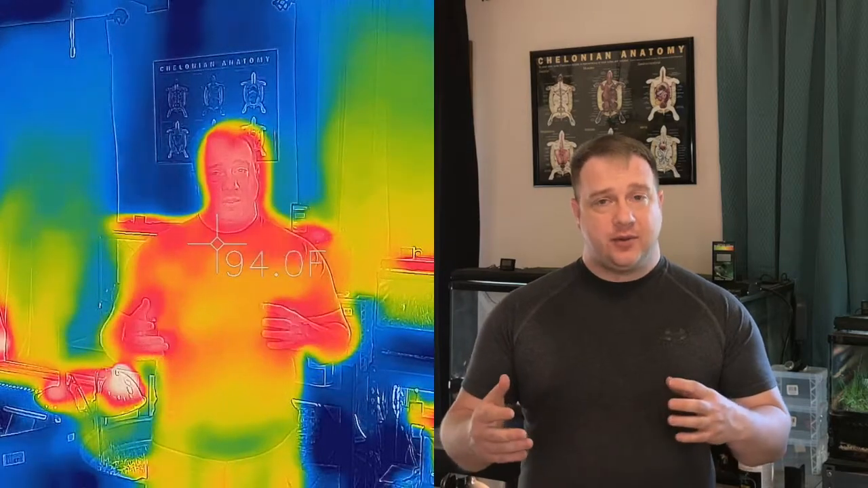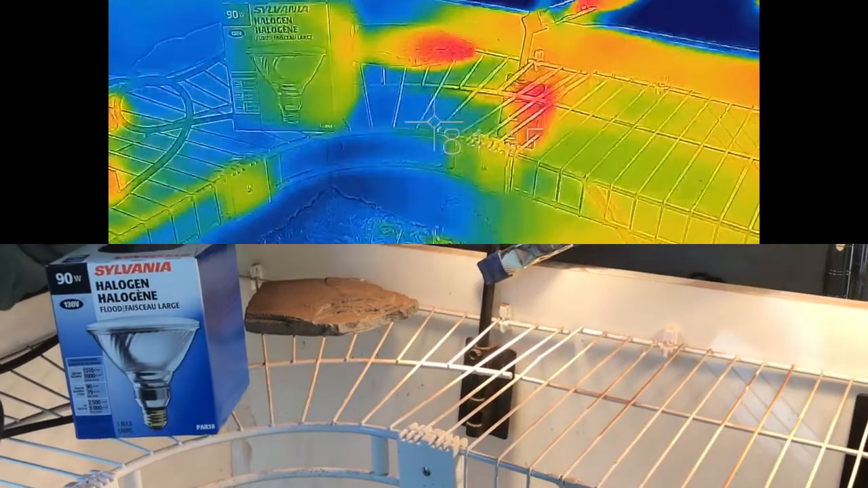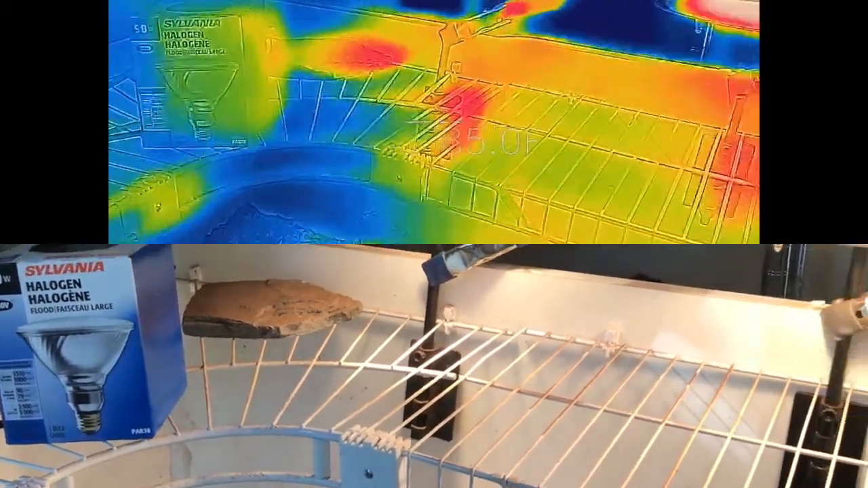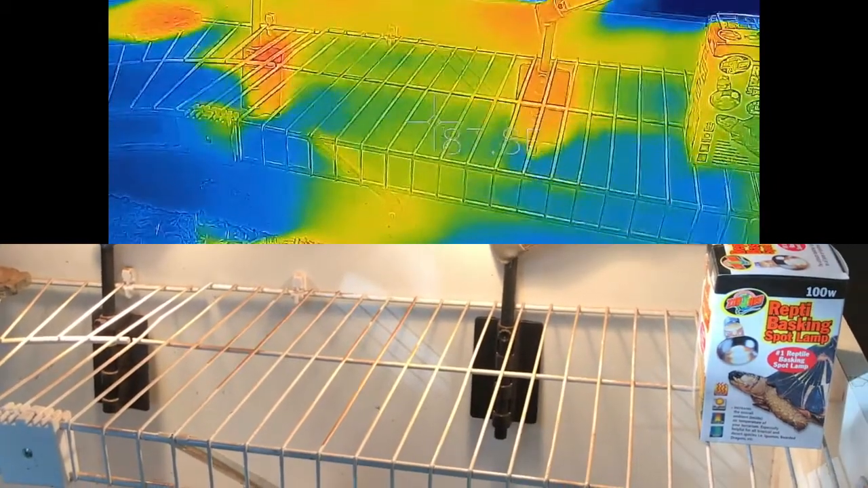So let's begin by having another look at Titan's cage. Over here in my heat lamps, I have two different brands. I have a Sylvania halogen light with a tungsten filament, and I have a commercially available in a pet store Zoo Med reptile basking spot lamp.